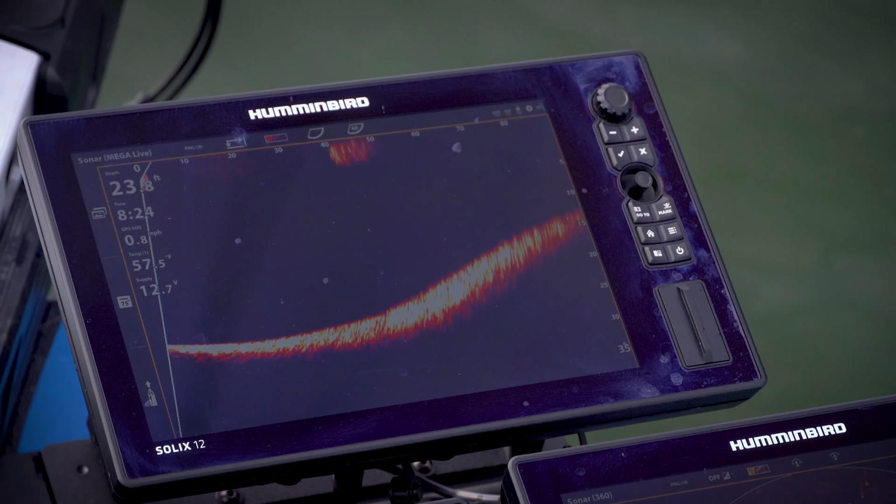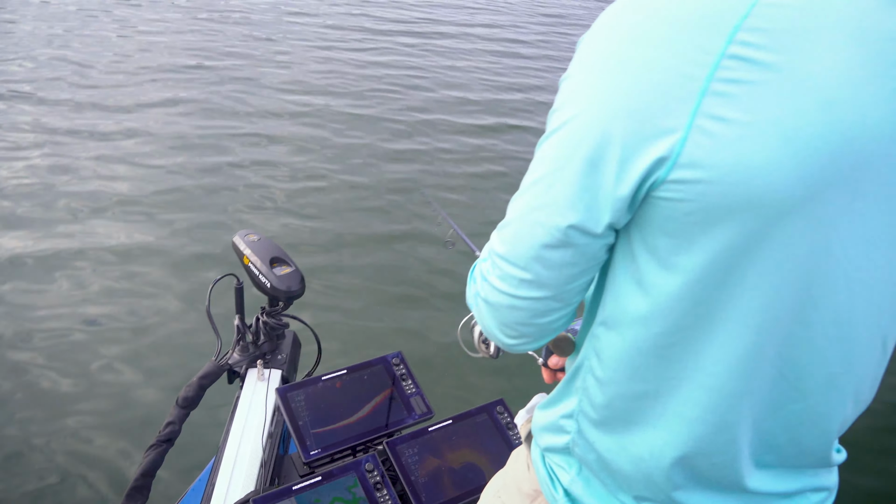Look at that fish eating the bait ball. See him? Mm-hmm. That's cool.